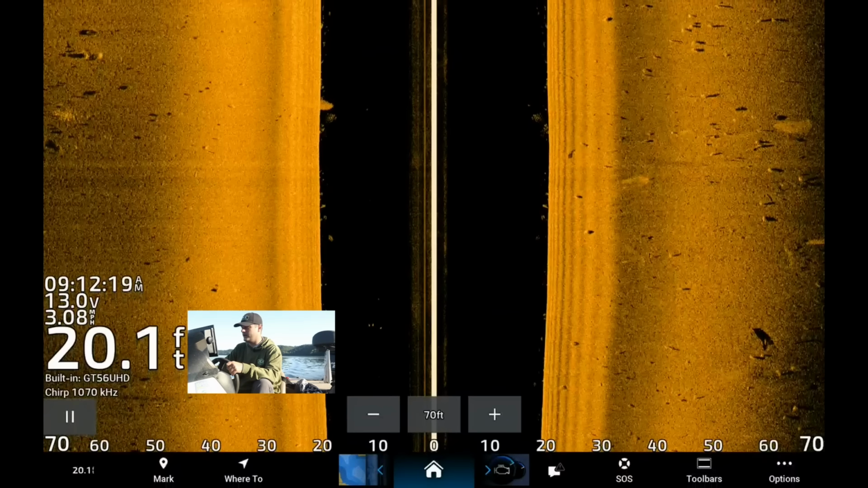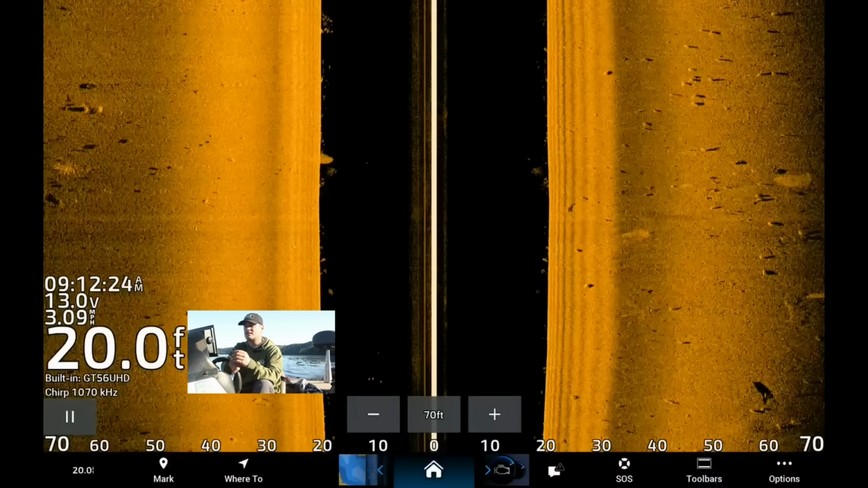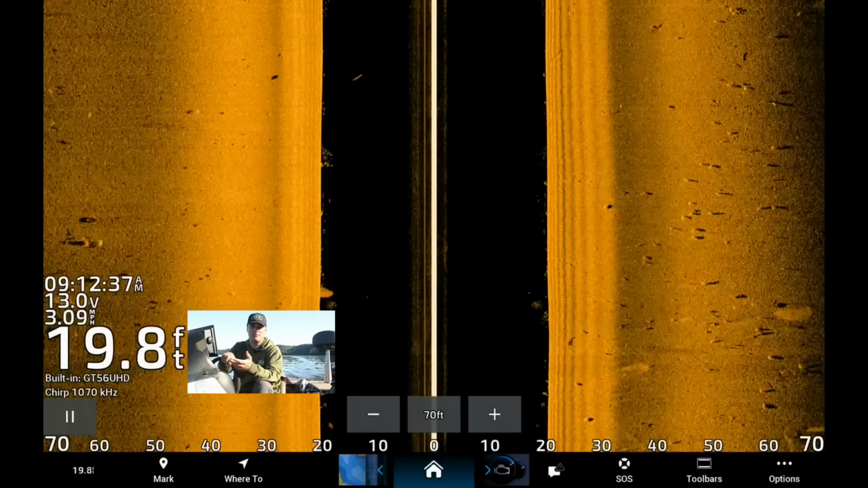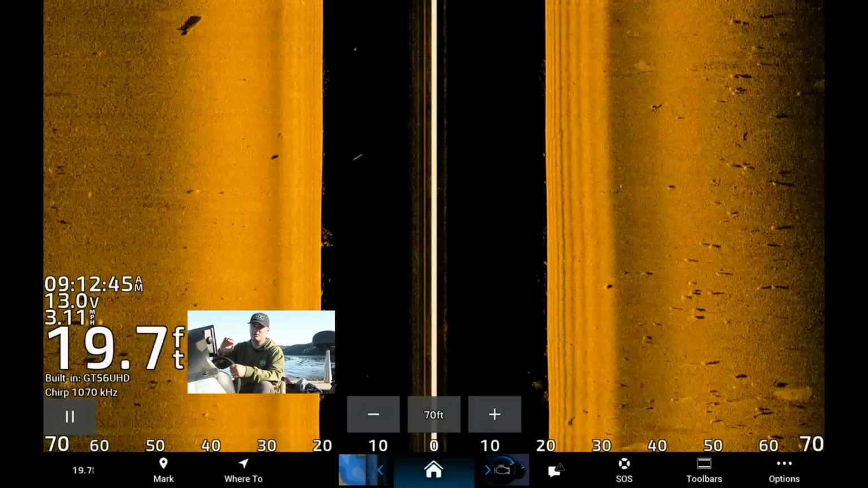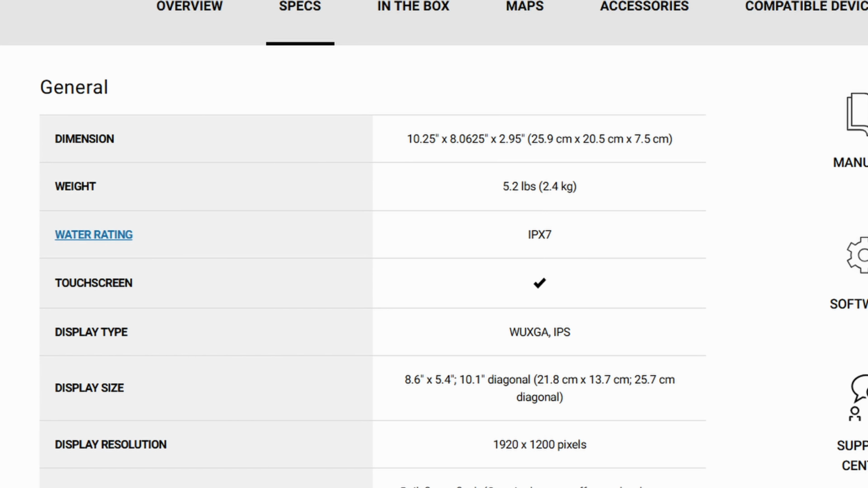When it comes to the specs that you should be looking at on both used and new units, I think there's two you should focus on. One is the screen resolution. Screen resolution is just as important as having a high quality transducer, a transducer that can emit a bunch of different ranges of frequencies when it comes to side imaging. This unit that I have here arguably is top of the line unless you really want to spend $5,000 to $6,000. This is the GPSMAP 8610 XSV by Garmin. It is 1920 by 1200 pixels. So it's pretty darn good.